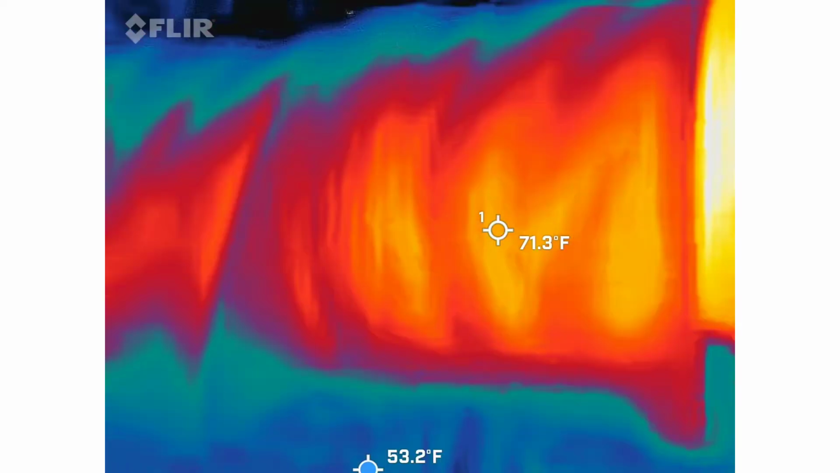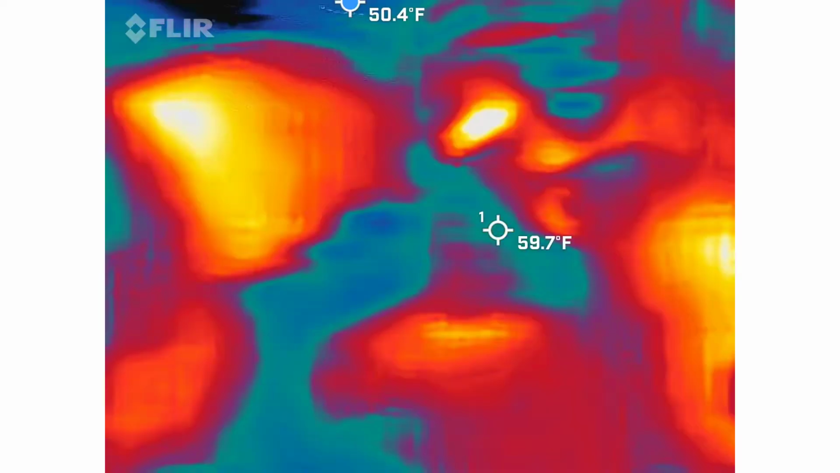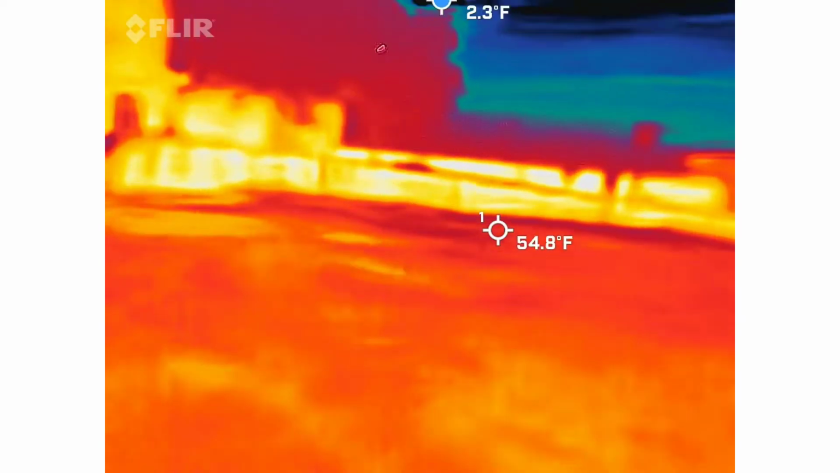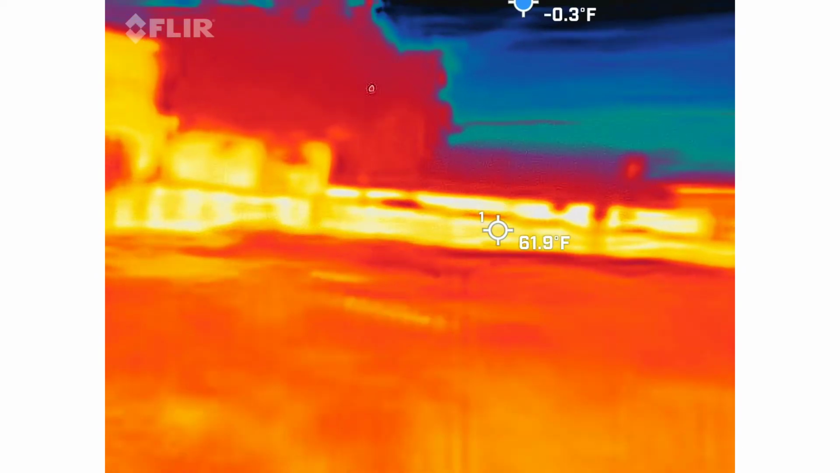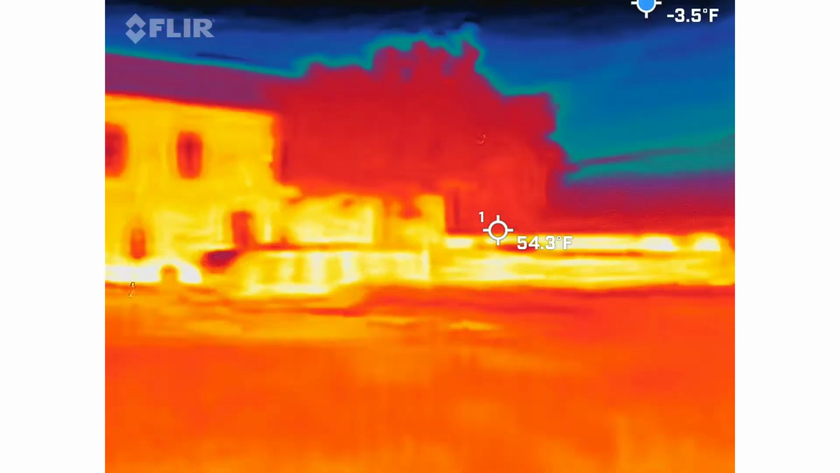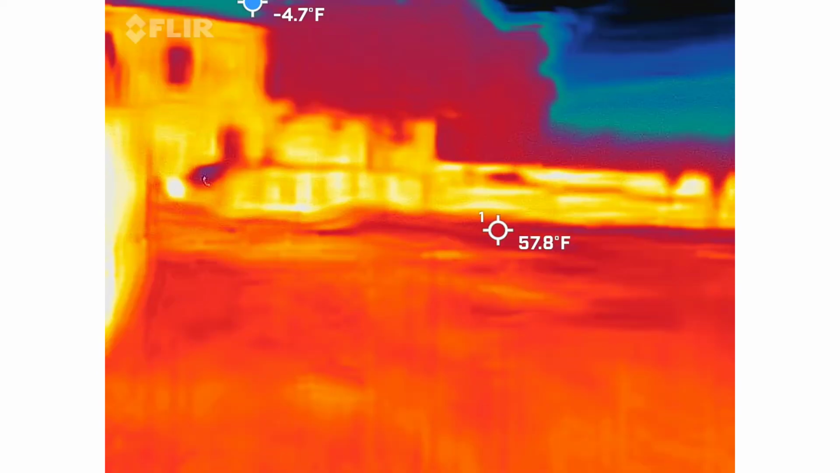What do you need to do? He wants to ask. Oh, absolutely. So Eliza, do you want to walk around with this, and I will record? Can we switch? Yeah. I think he just wants to check out the thermal imaging camera.